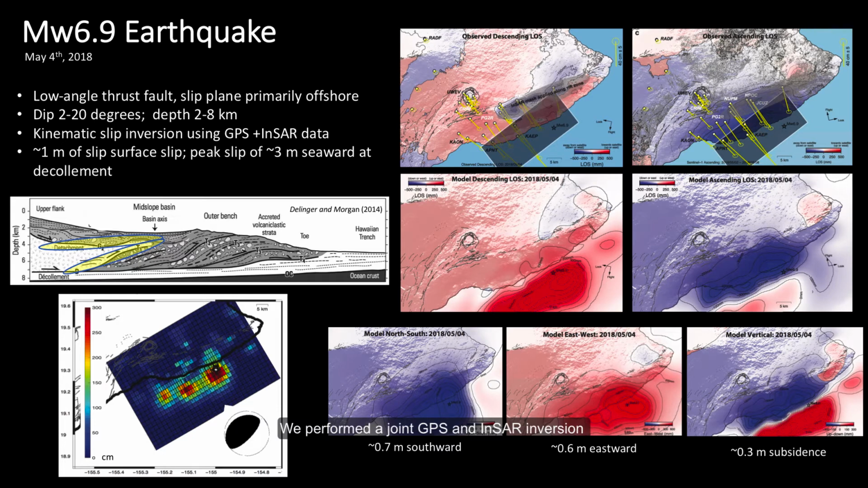We performed a joint GPS and InSAR inversion of the event to develop a high-resolution slip model. This can be seen on the bottom left here. And to the right, in the middle section of this slide, are our model surface deformation estimates. As you can see, the descending line of sight displacement map from this event was largely offshore, hence the lack of signal seen in the actual interferogram, which is shown right above it.